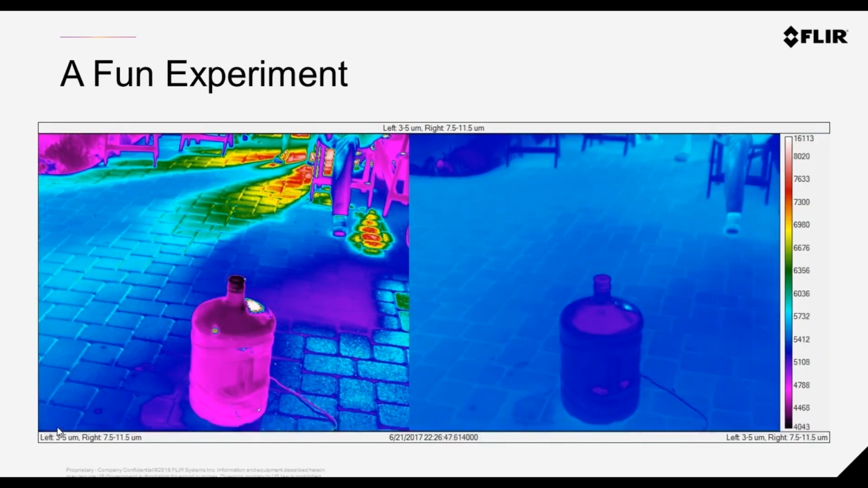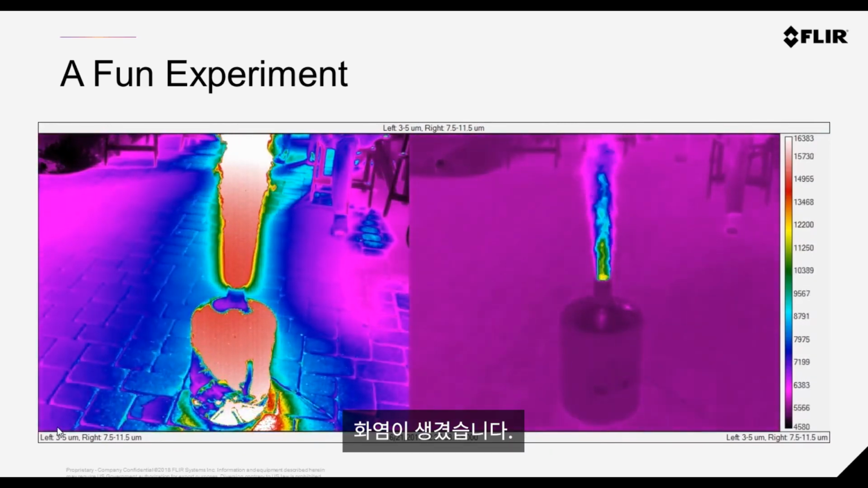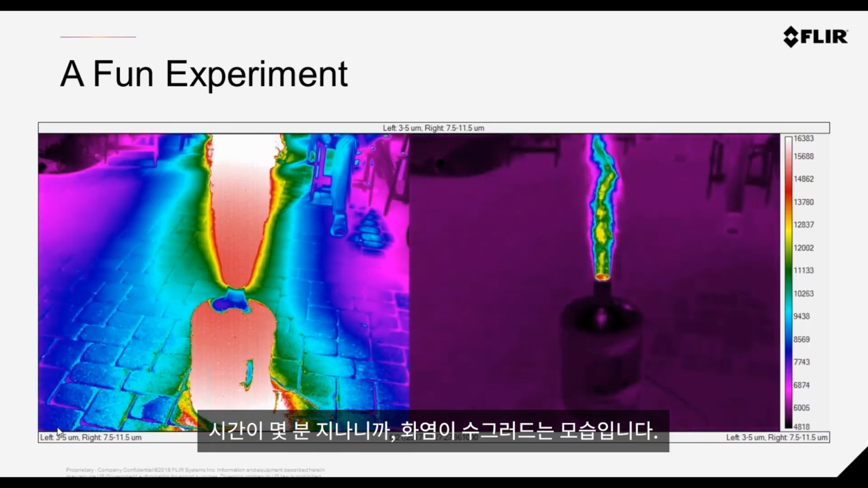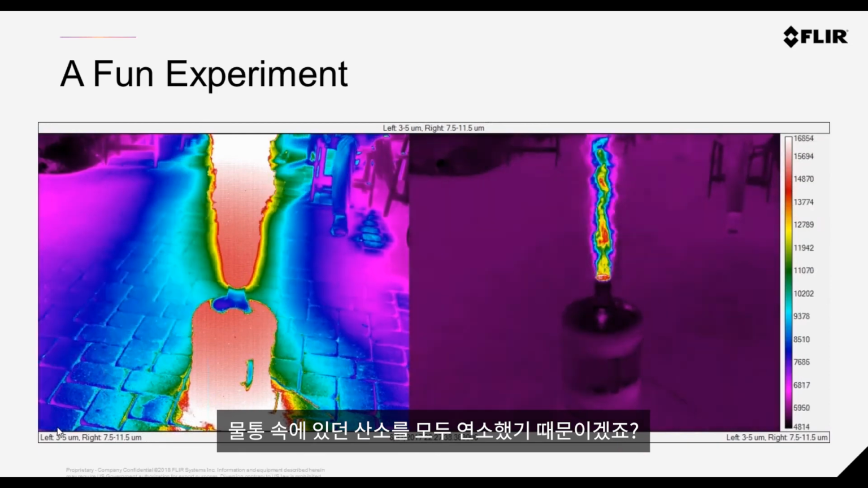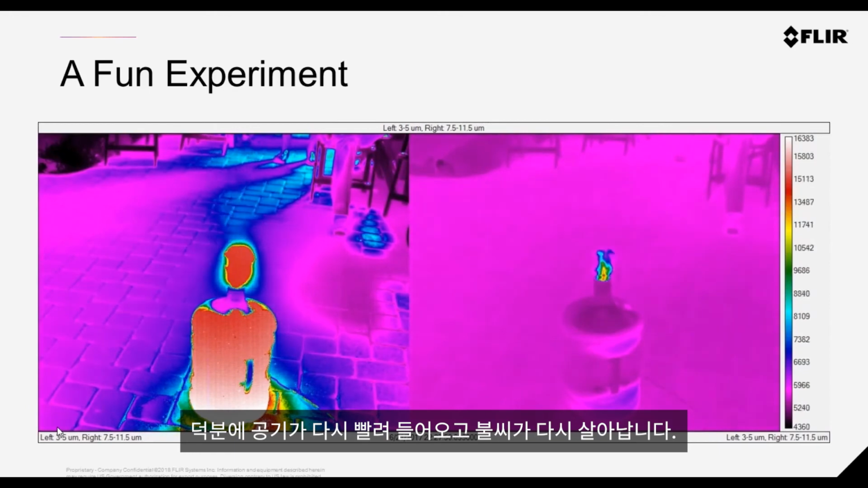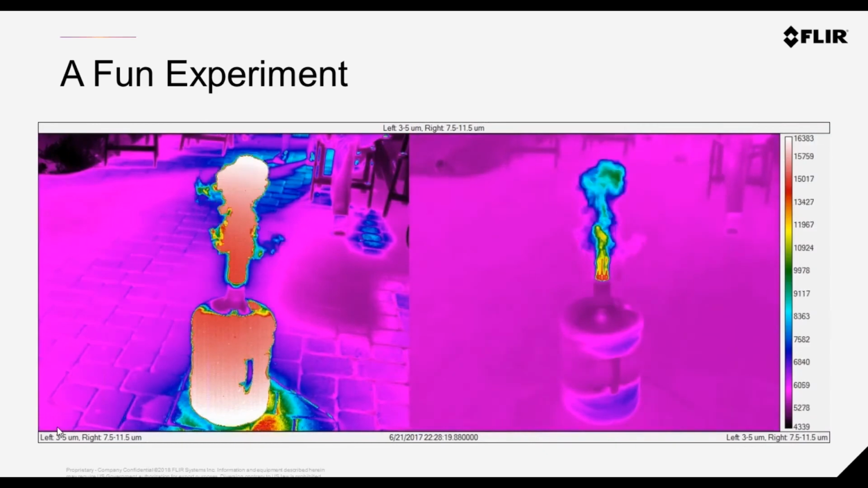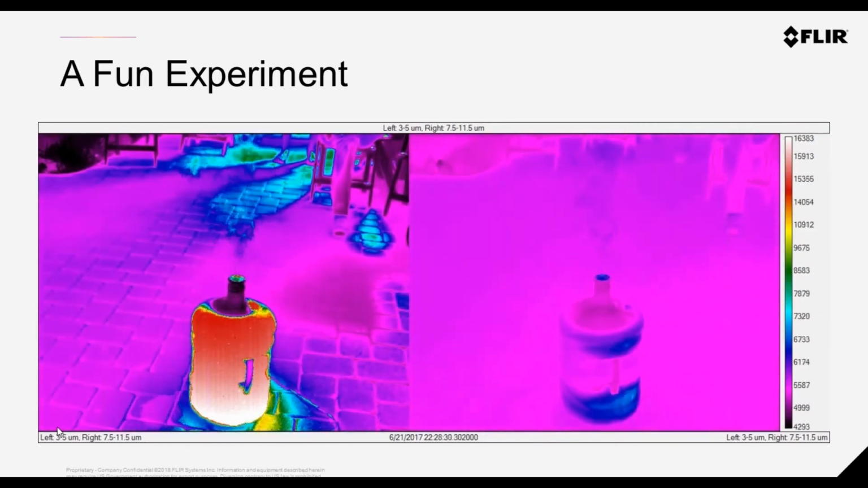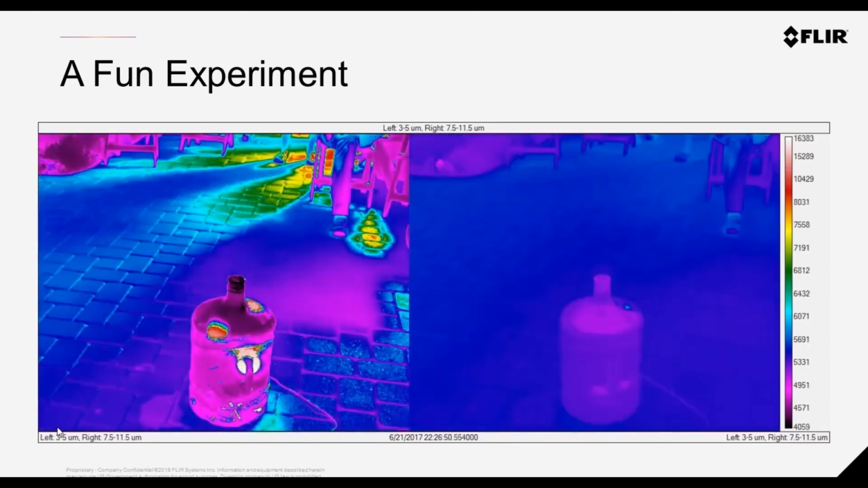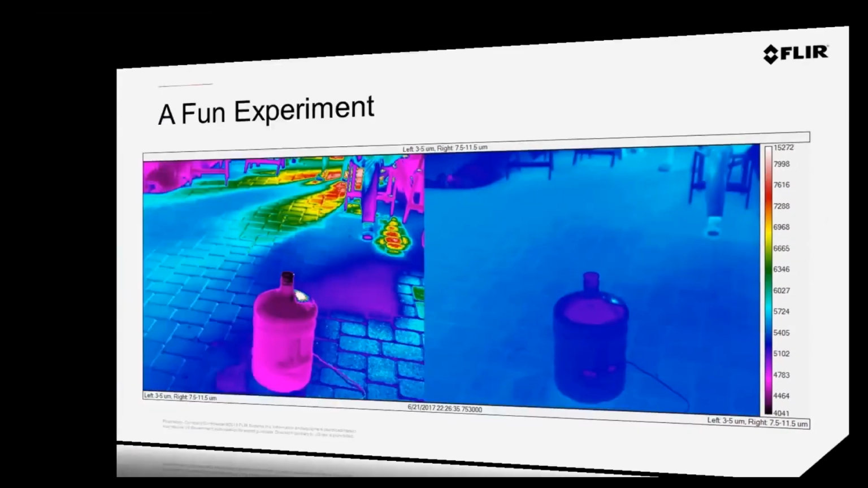Okay, so something's happening in the bottle. Now we have a flame. In a few moments it's going to extinguish the flame because of all the oxygen being used in the bottle. Then it creates a vacuum, and it pulls air in, and then it creates a secondary flame. Now this process actually took around 1.5 seconds.